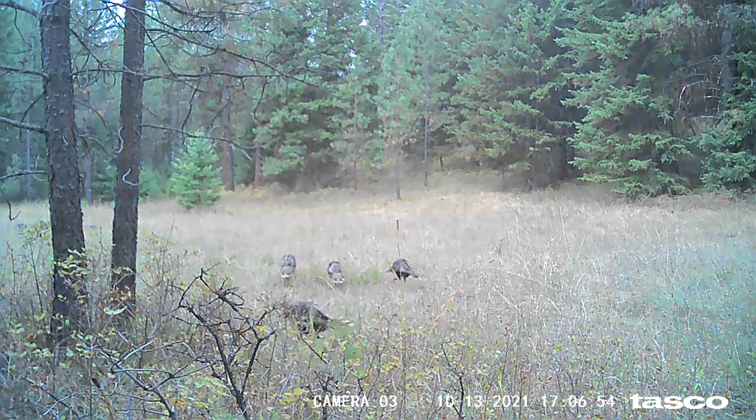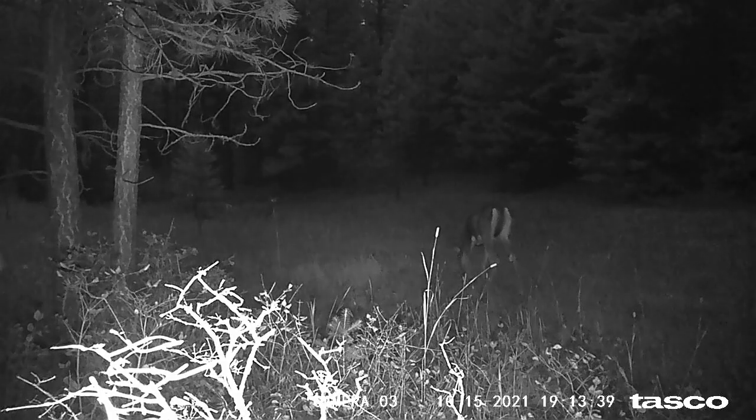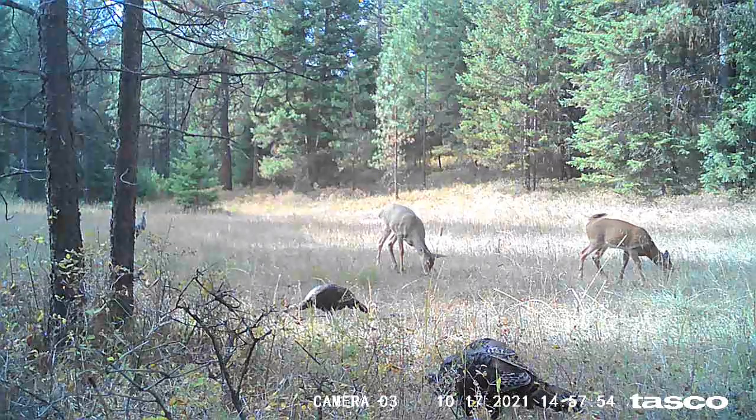Another shot of some turkeys. I had quite a bit of them actually, just hanging out in this little clearing. This was a night shot. This doe was acting weird. See how she's stumbling sideways? I don't know if she's hurt or what, but it's kind of weird.